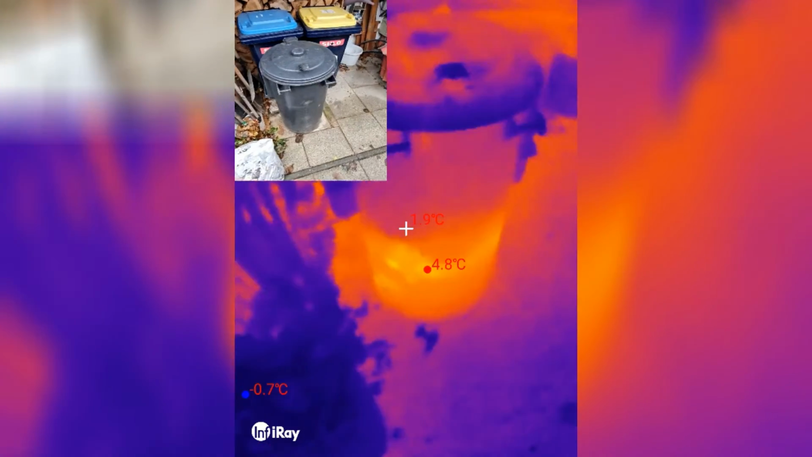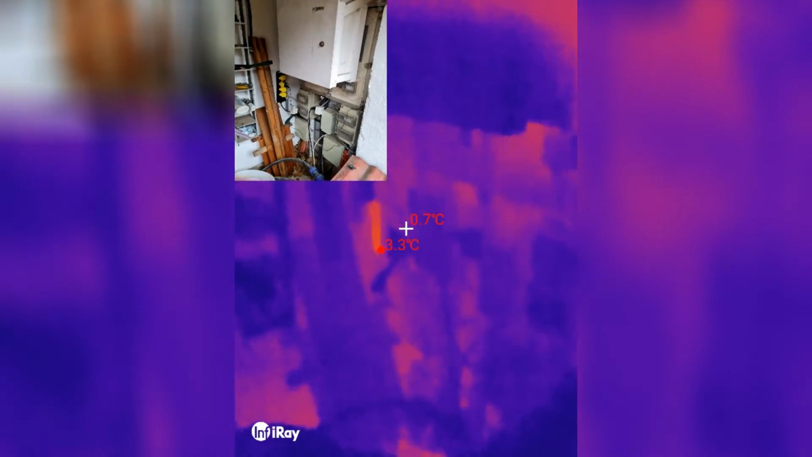You can see the warmth at the bottom of the trash, and below the trash cans we have something where we have the water meter. So that's definitely ground heat seeping up from underneath. And we have a power strip which is slightly warmer, and the electrical cabinet, but nothing more. Actually, what is warm here? I think that's the power strip.